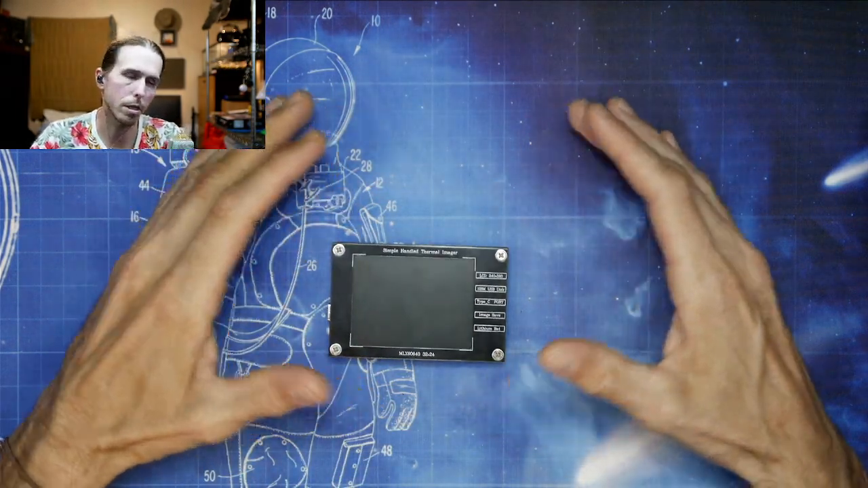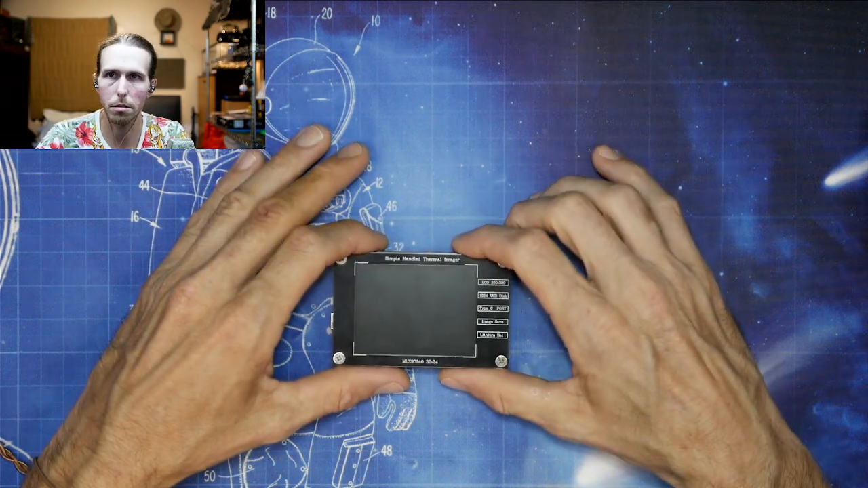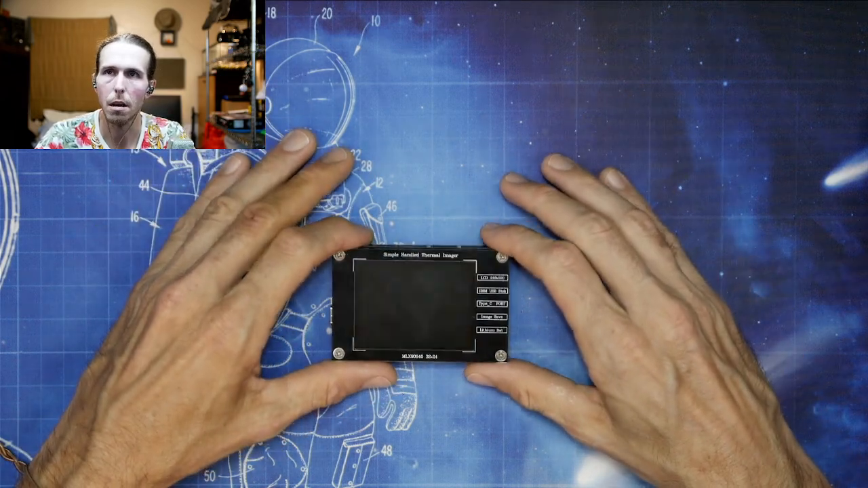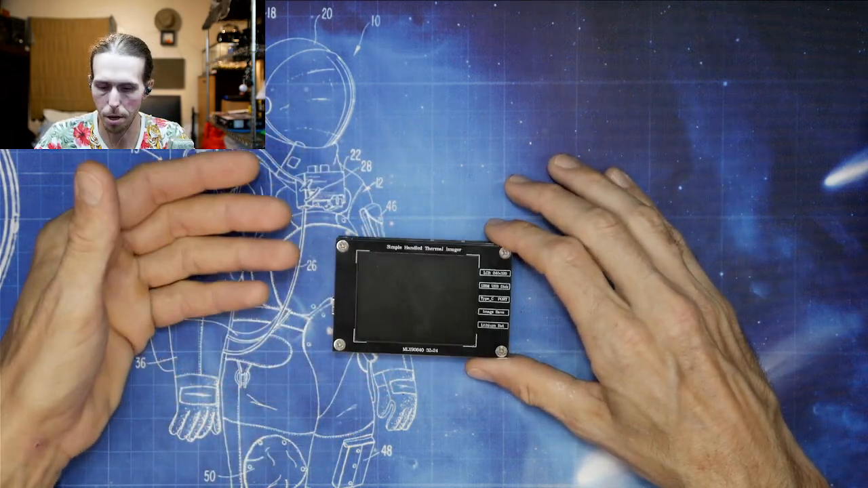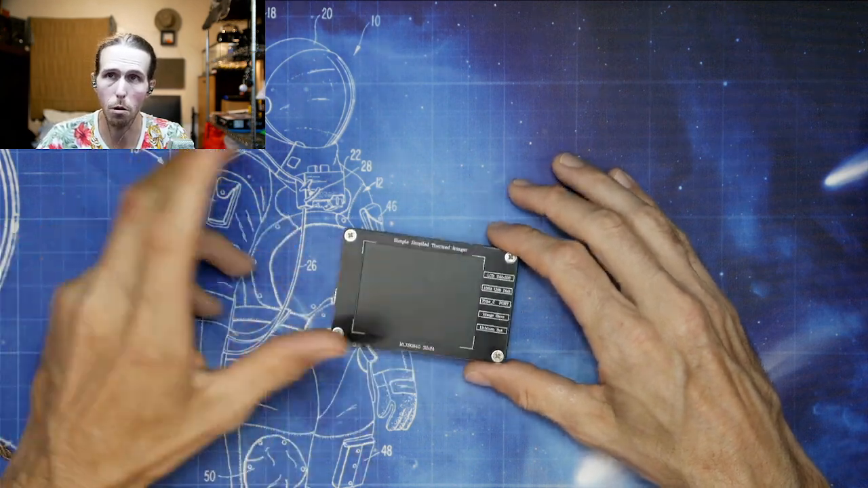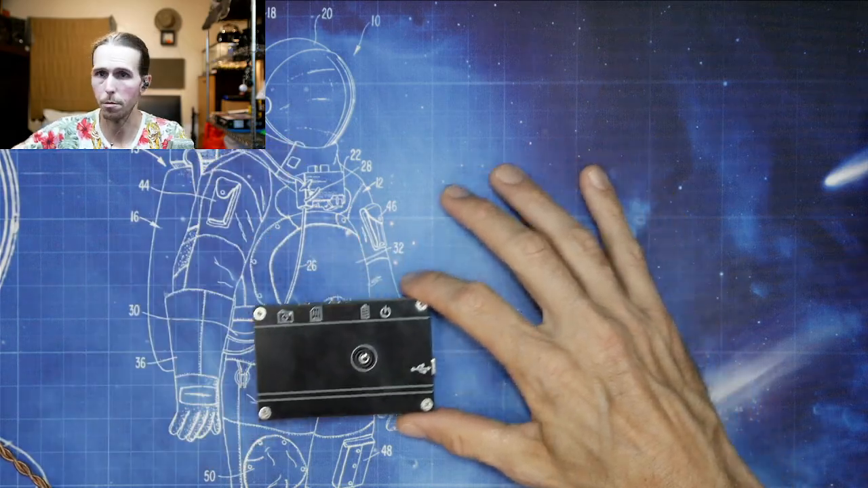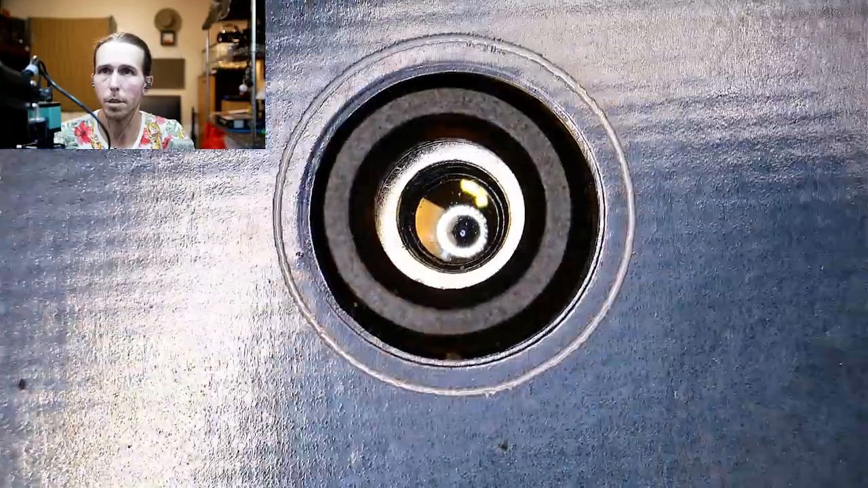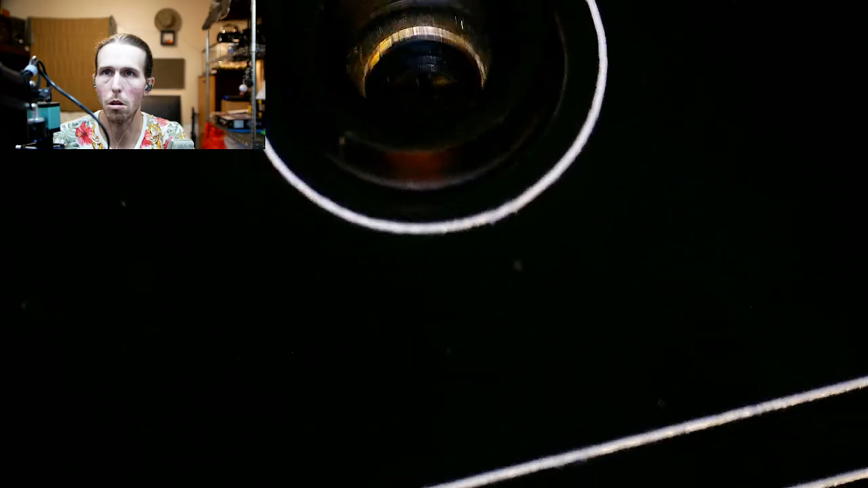So for about $60, $70, sometimes $80. People ask ridiculous prices for these. You can get the 32 by 24 thermal camera, and we can take a look real quick at this one. Underneath the microscope, this is the sensor for this one, and I think it's 32 pixels across and 24 pixels tall, and it's got a little LCD screen on the back.